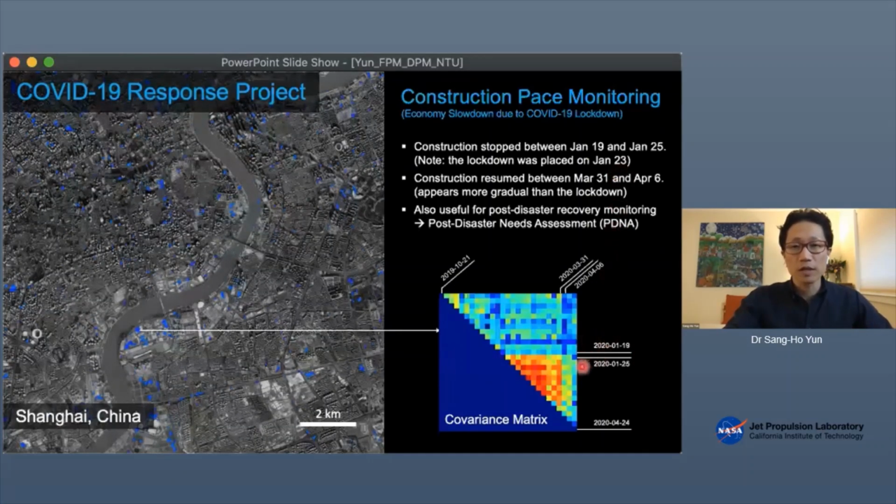So that makes sense. And on the other side, sometime between March 31st and April 6th, there was a reopening or speeding up of human activity at that site. You can also see that the shutdown was abrupt, but the reopening was more gradual compared to the shutdown. So that kind of information can be retrieved from our product.